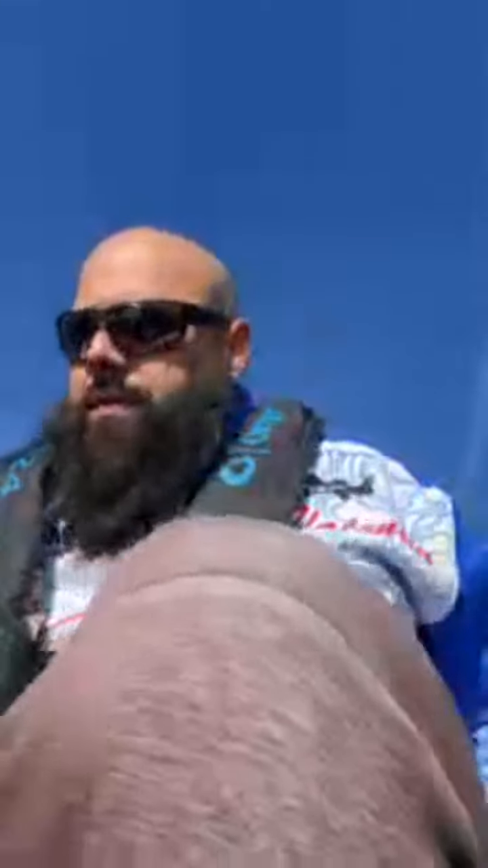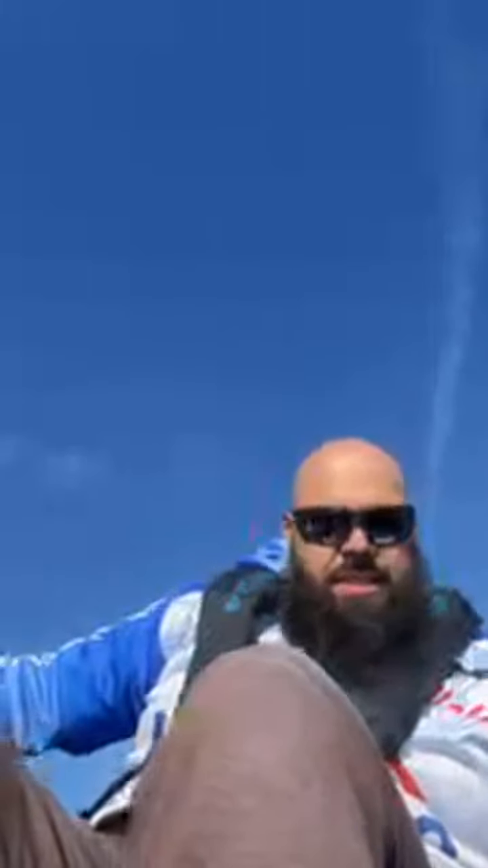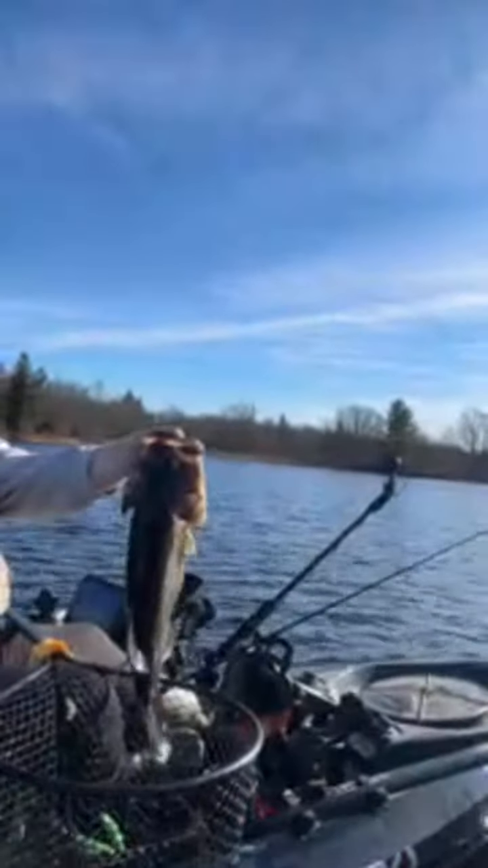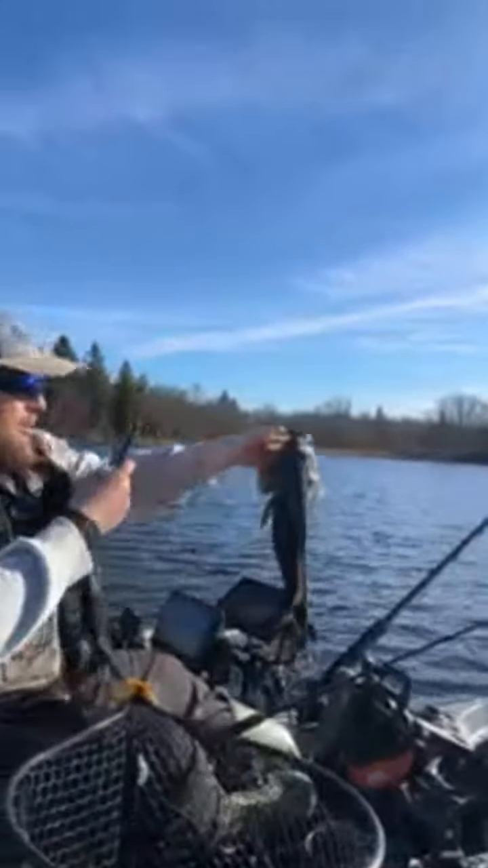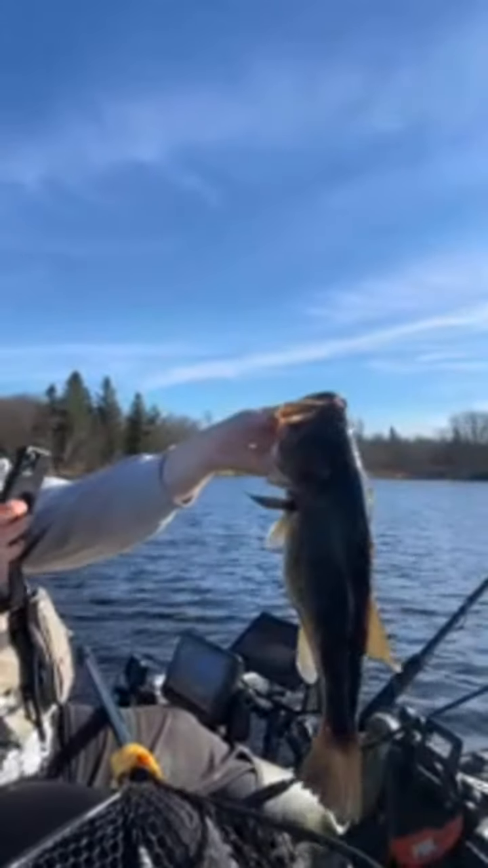What up, guys? So we're out here crappie fishing, and Jake caught this stud of a bass. Yeah. Underneath a ball of crappie. Yo. Live on YouTube. Covered up in crappie. We got an 18 3/4. That's a big fish for this lake. That's beautiful, man. Scoping.